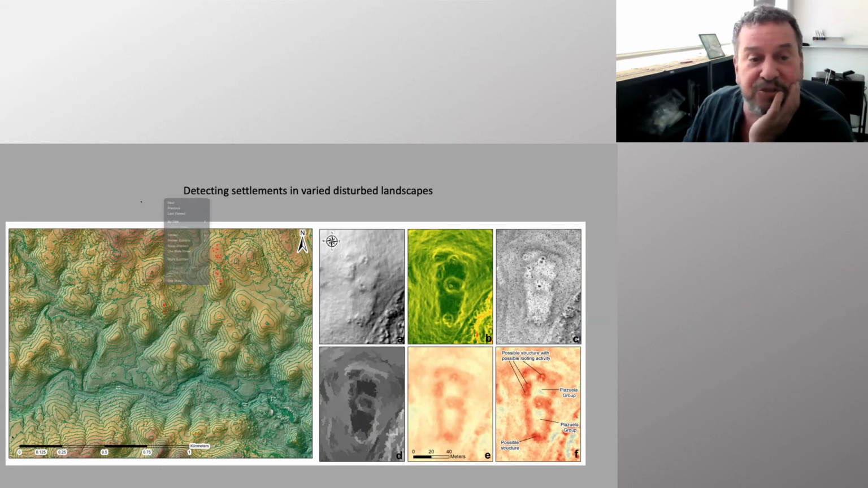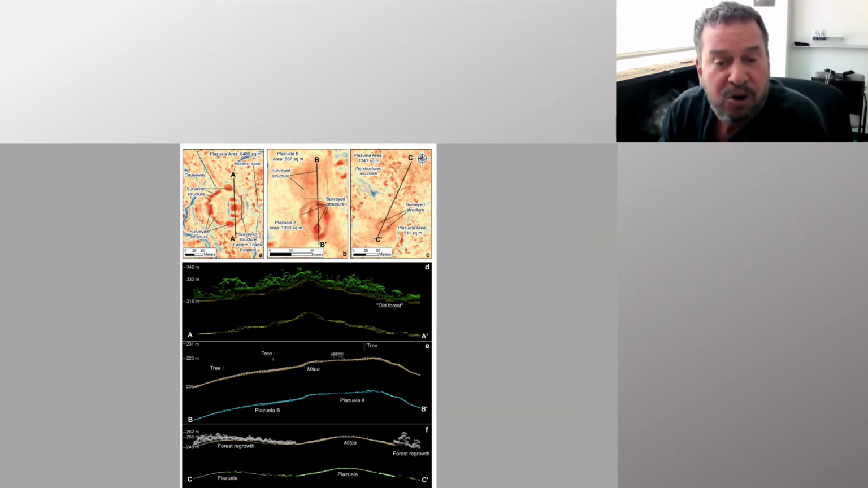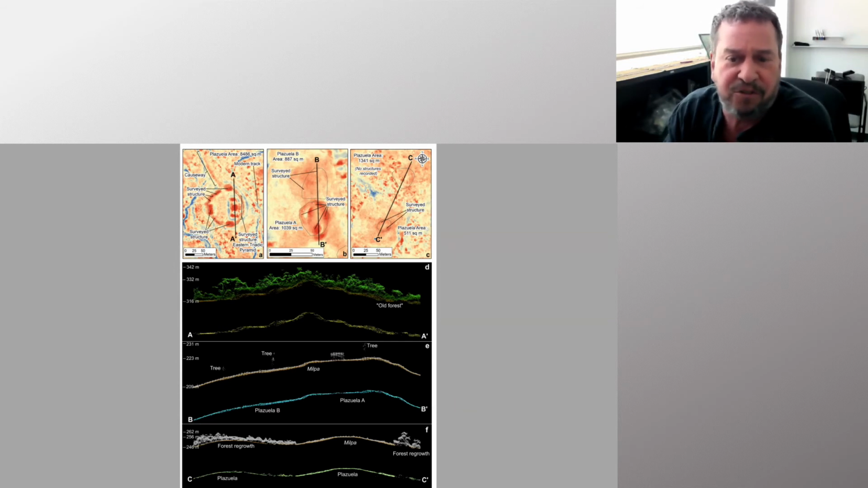One of the major things we found that helped us with this was being able to recognize not just the architecture itself, but the mild landscape modifications that accompanied each house. Each hilltop house began as a hilltop, and then people began to construct on top of it, oftentimes leveling the hill itself.